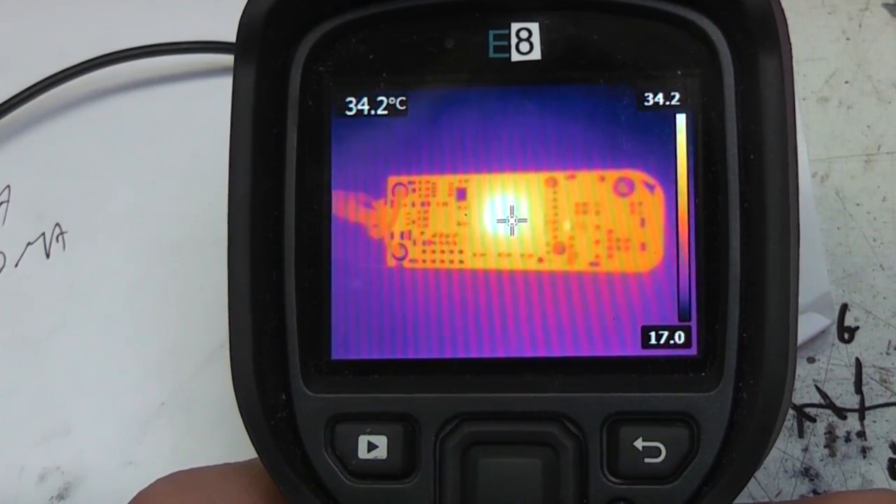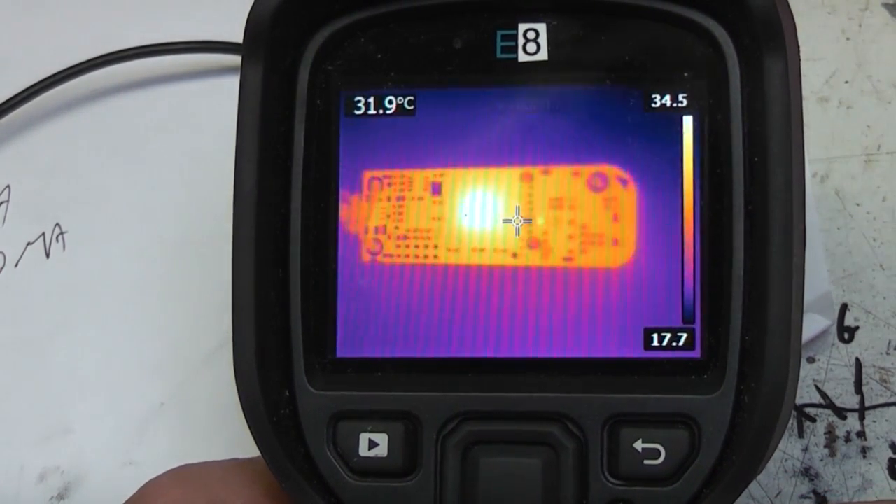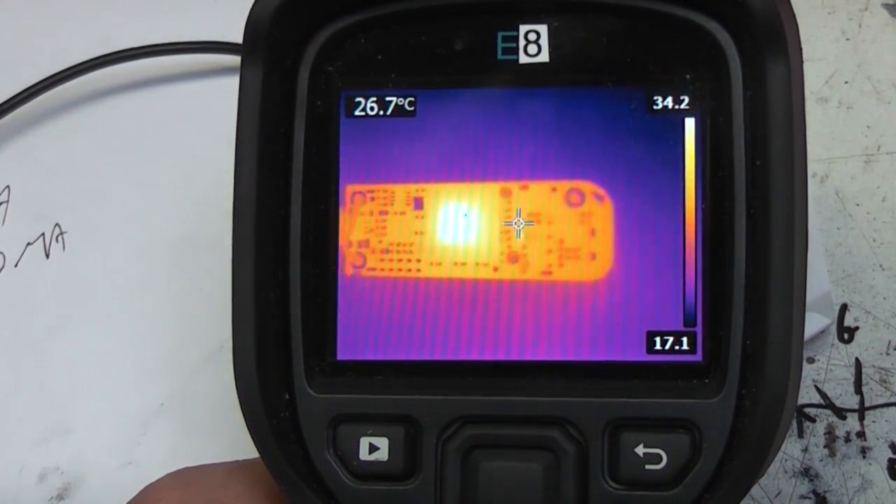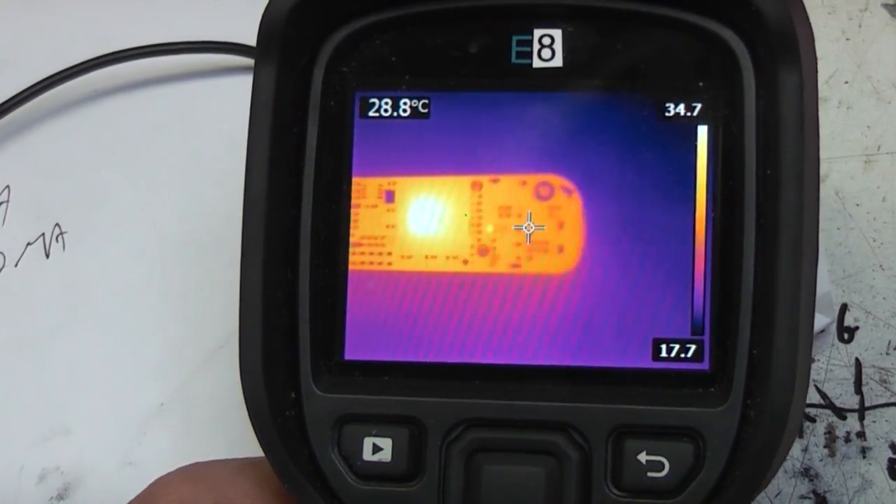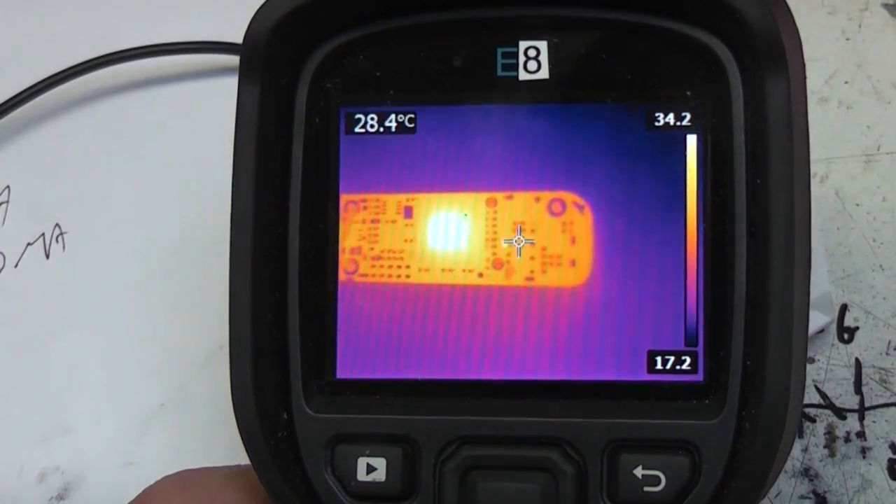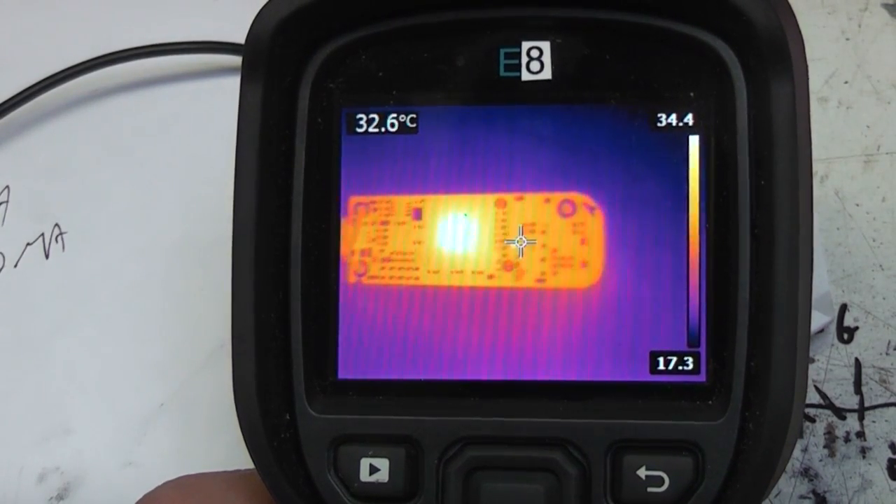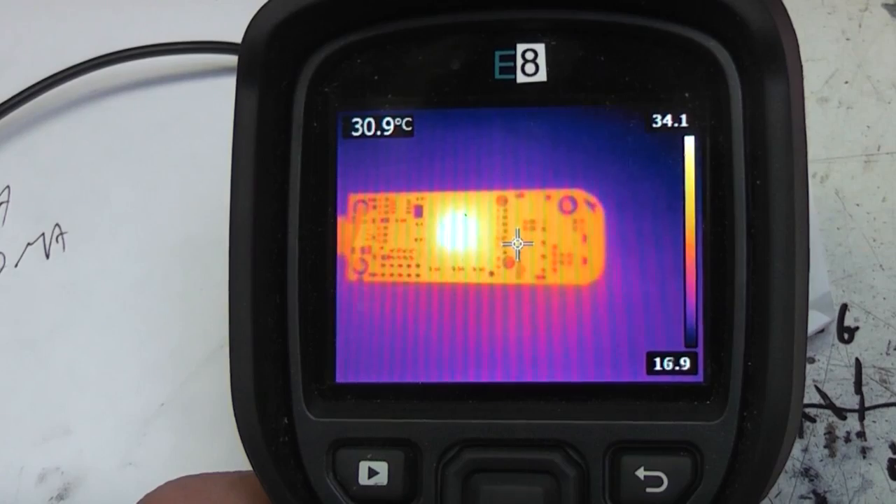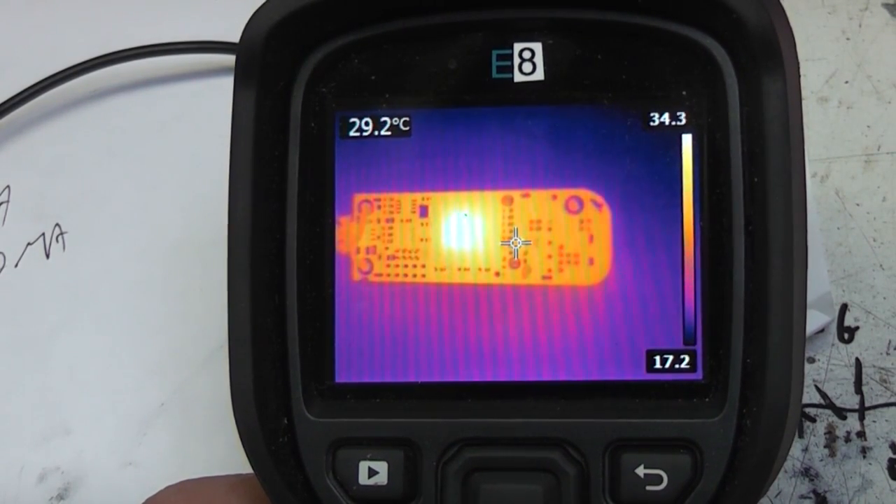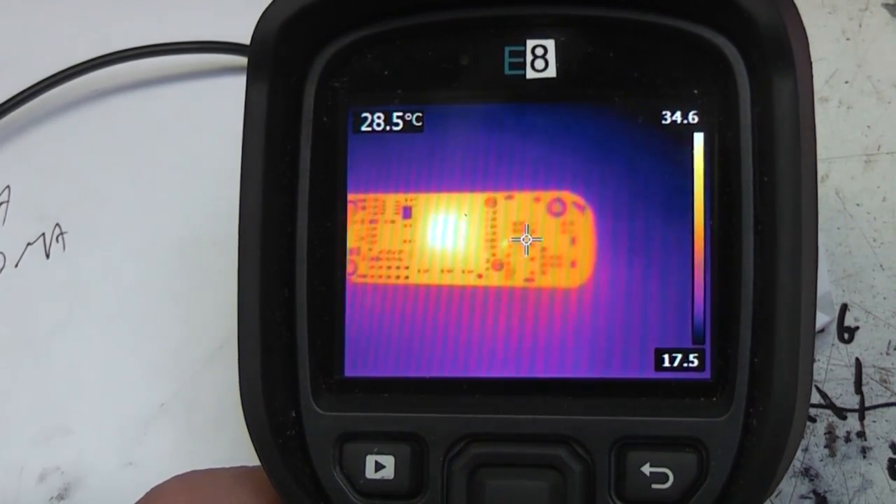And if we actually look at the board, this has been running for about 5 minutes now. There are only 2 minor hotspots: the processor at about 34 degrees, and that linear regulator which is about 30 versus 29. So there's hardly any gradient. Certainly the whole area around the sensor looks very flat, with no real obvious signs of any gradient. The linear regulator is the only thing that's any closer, and that's only passing about 10 milliamps or so, so it's dissipating about 25 milliwatts. That looks like a pretty flat thermal profile on the PCB.